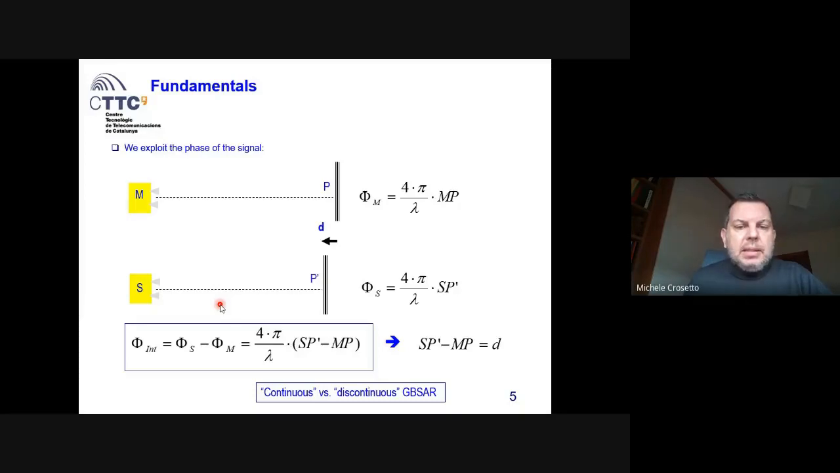The second comment is that all these quantities, the phases and the distances and the displacement, are all measured in the so-called line of sight of the radar, which is the line that connects the radar with the target at hand.